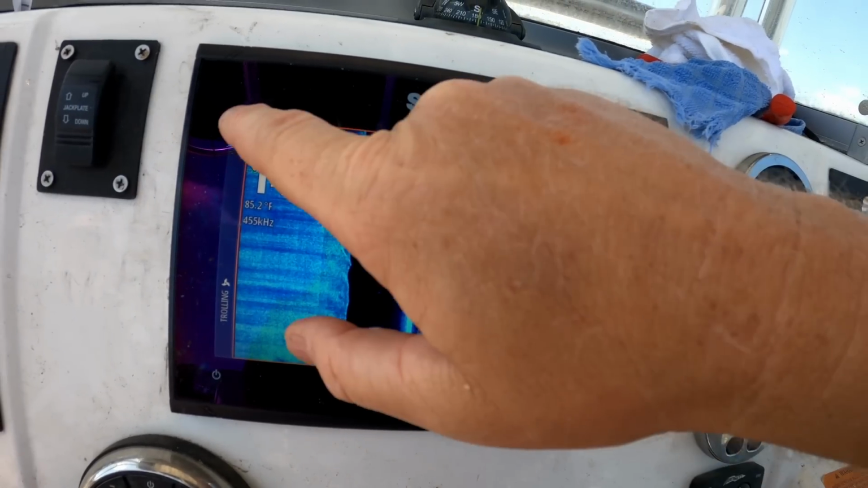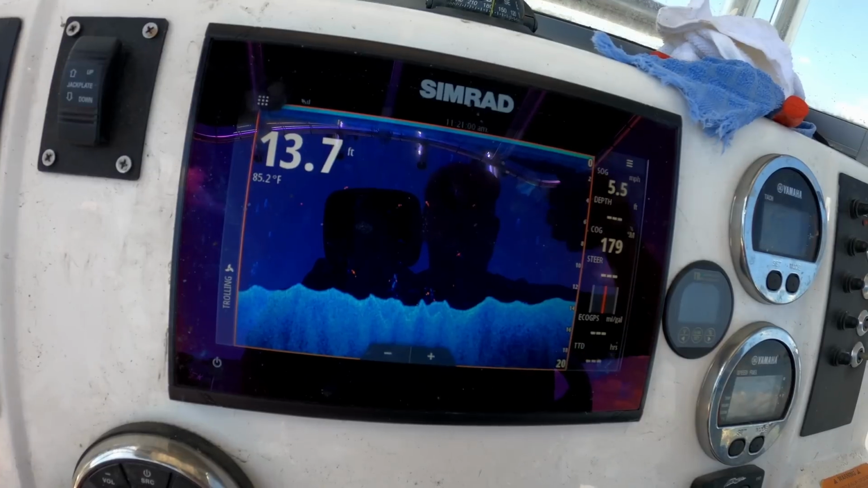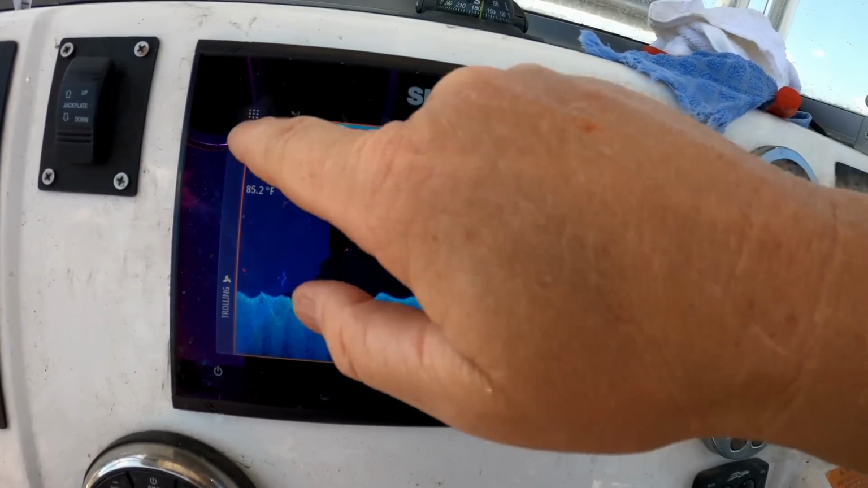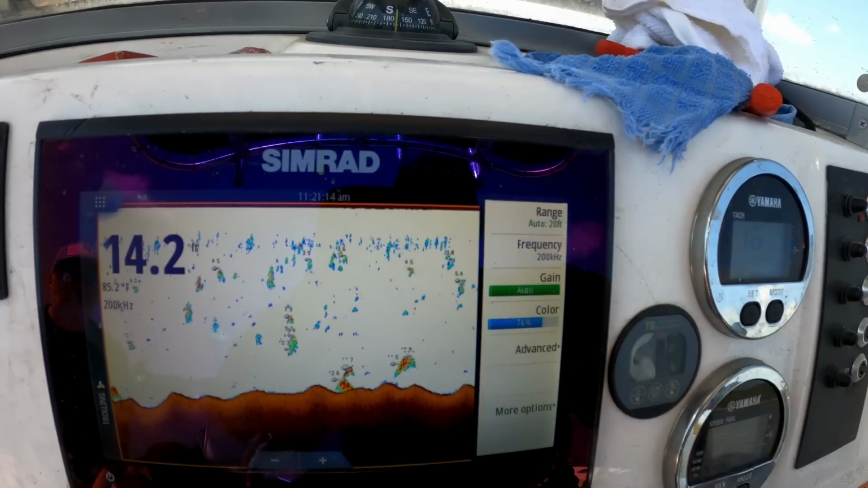But here we go. If you go to down scan, which is basically the same thing as side scan, except it's just a straight down shot, there's nothing you can do there really, because it goes off the same settings that you put on side scan. So then we're gonna go to the bottom machine, or echolocation. And here's the settings.